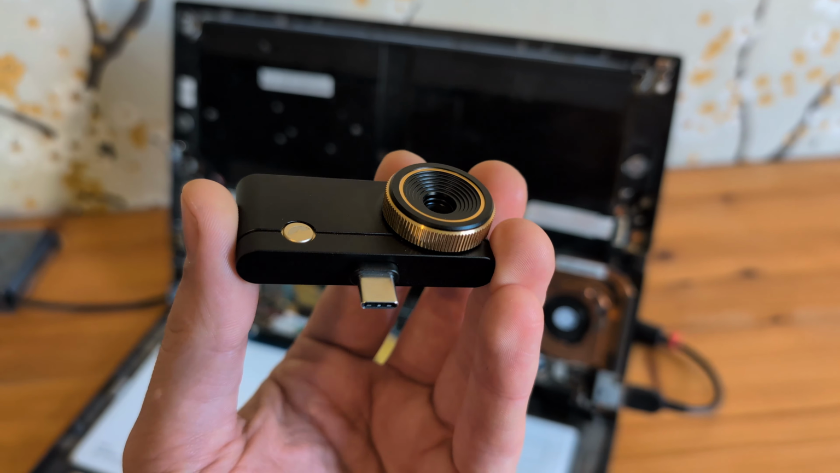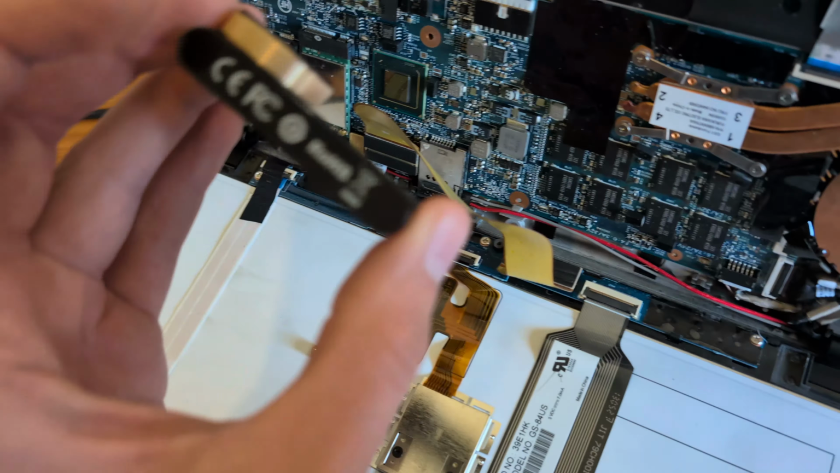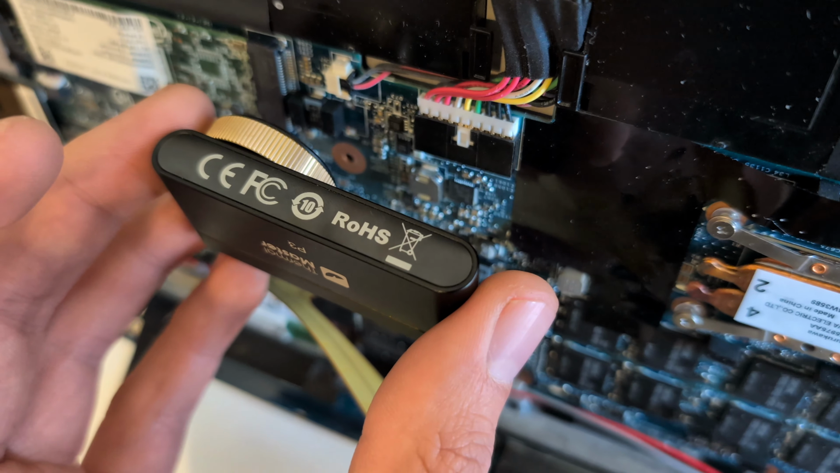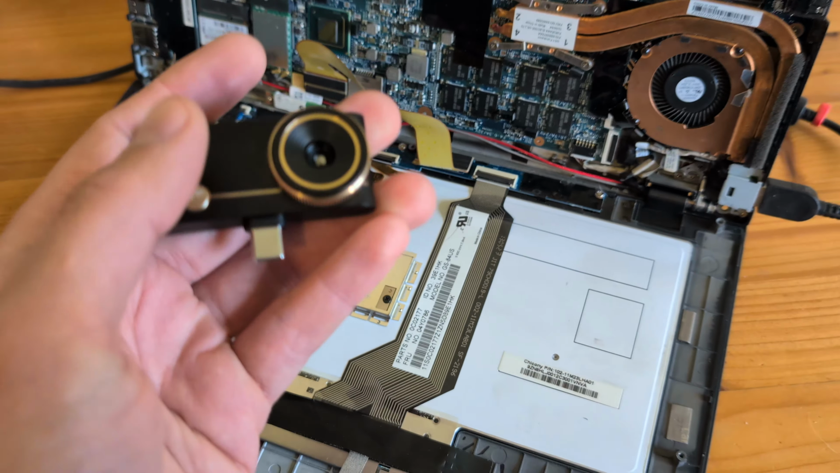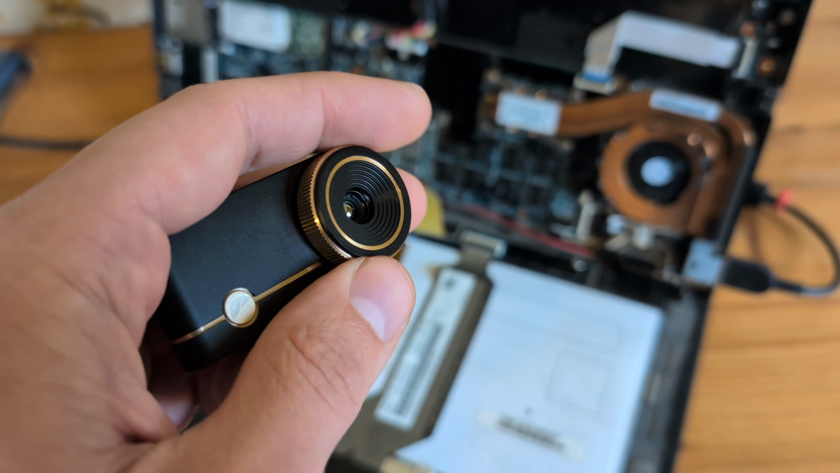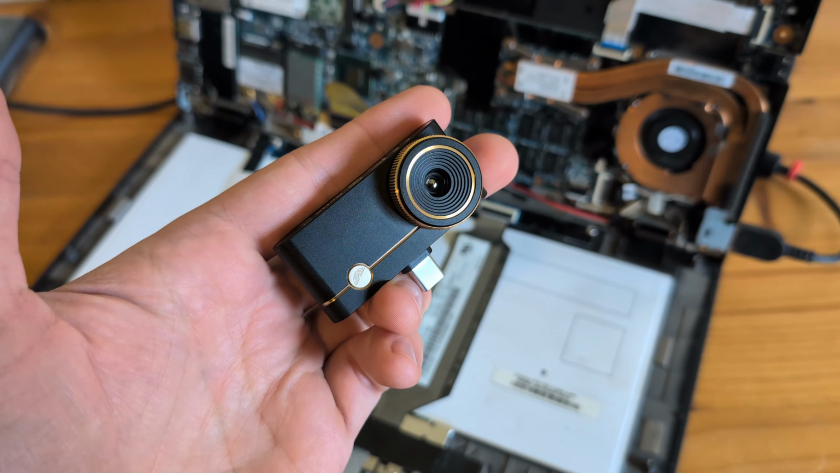And obviously the excellent minimum focusing distance on this camera also allows us to get insane precision, as it allows us to place our camera almost on the component itself. I think in the specs it was a bit less than 1 centimeter, so almost near the component. And yeah, we can get insane detail here. Obviously when you put it this close, you will have to rotate your lens wheel here to adjust the focus just as you need. But yeah, when it comes to performance and what this camera can do, I think it's absolutely insane.